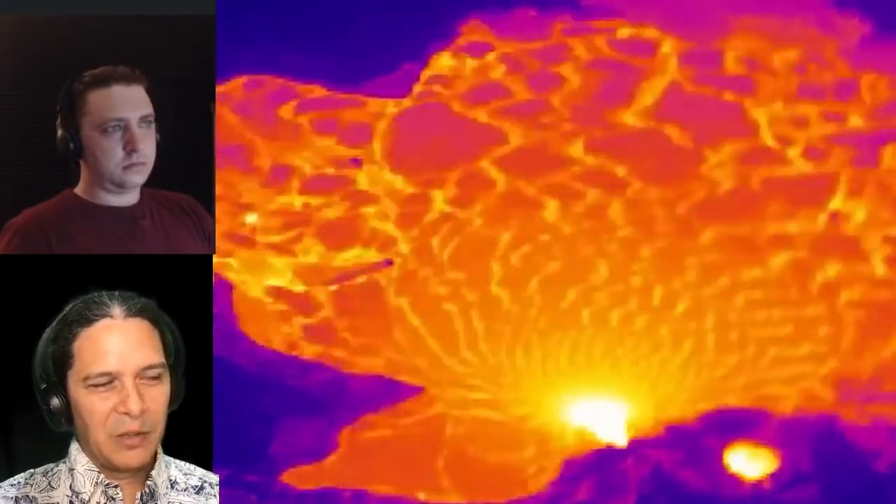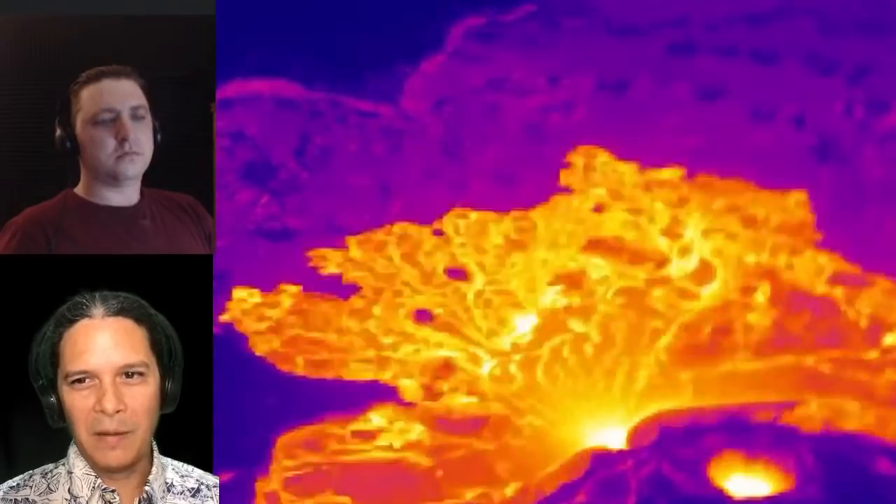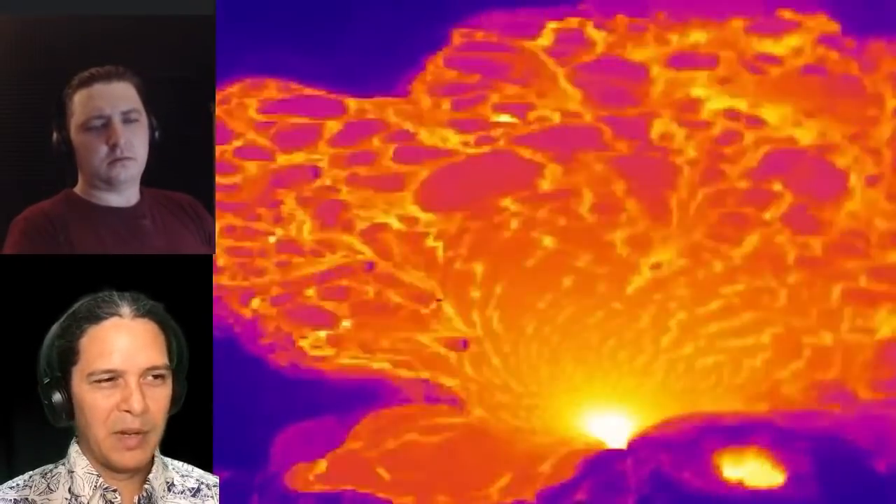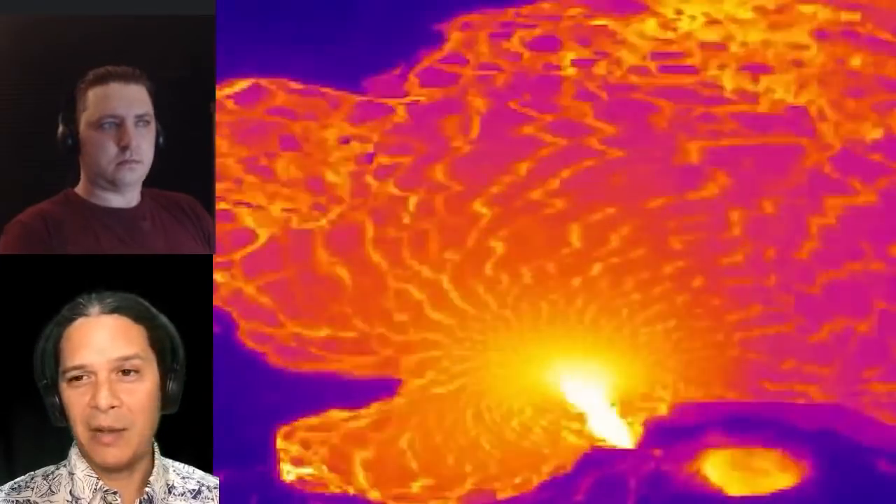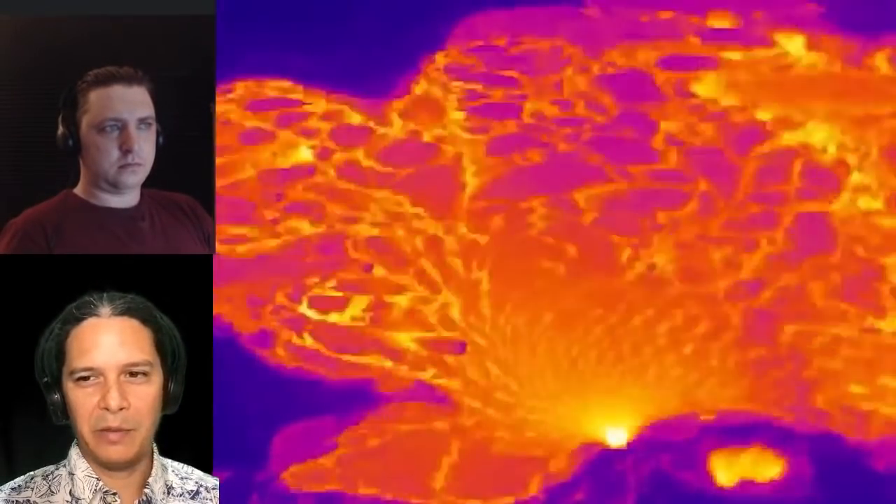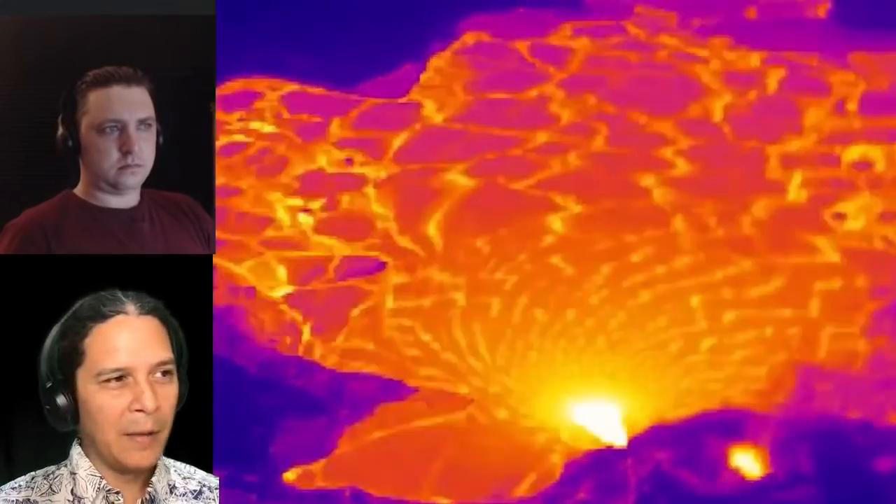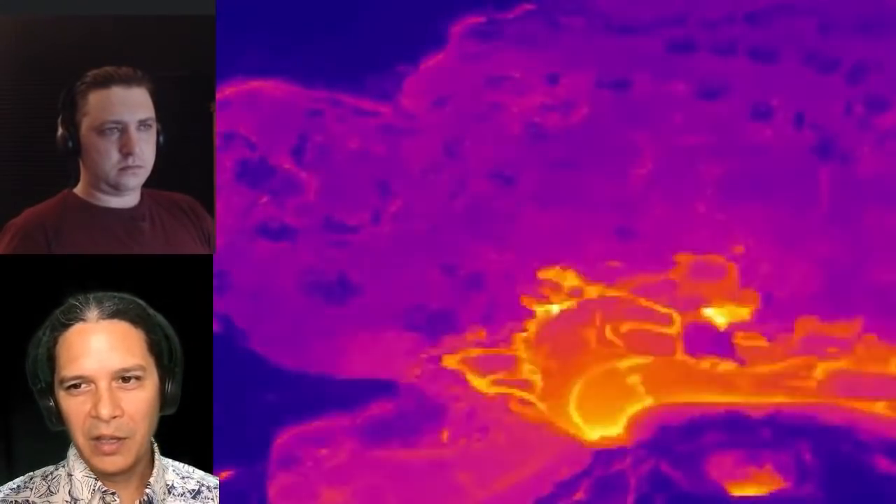So what you guys are seeing here is what happened earlier in the week. It was, I want to say, was it Tuesday or was it Monday? Maybe from Monday night into Tuesday. We saw this decrease in the output of lava from the west vent of Kilauea. You see it here, seen by the withdrawal of all those bright colors. And then it came back after a few hours, not quite a full day.